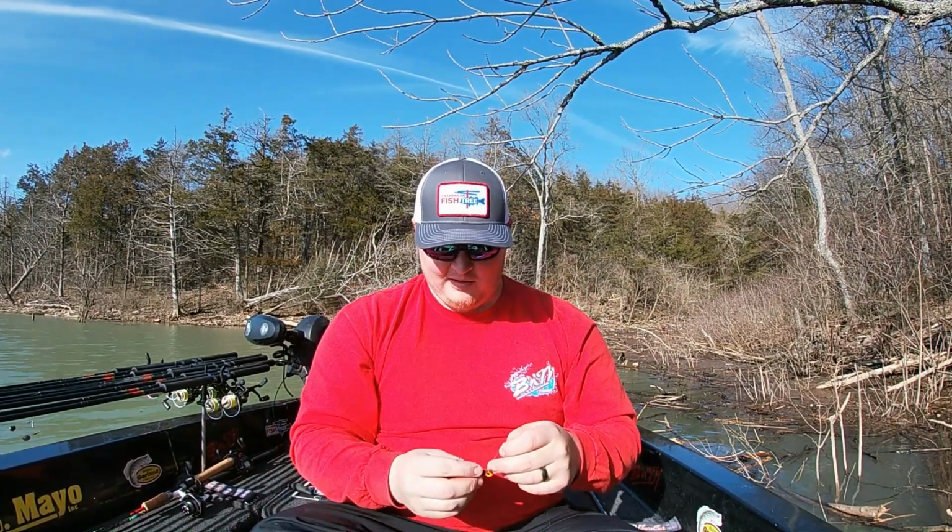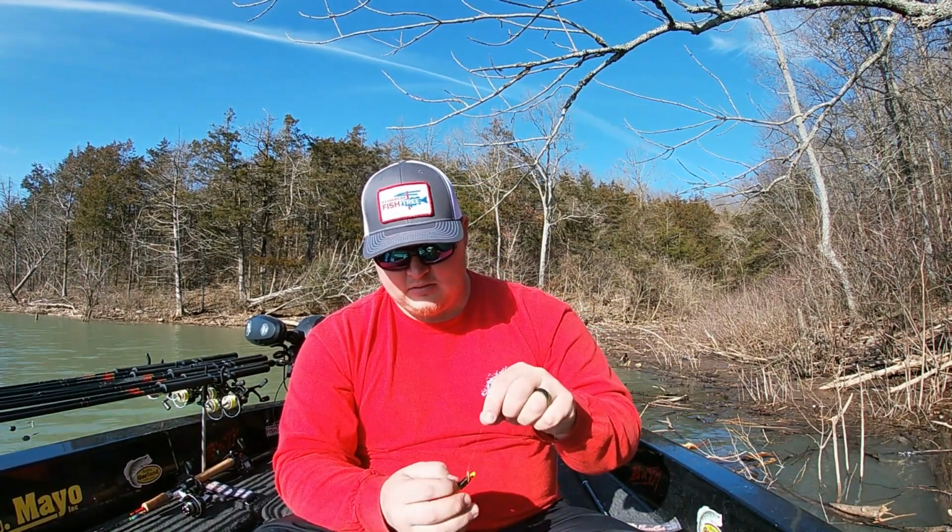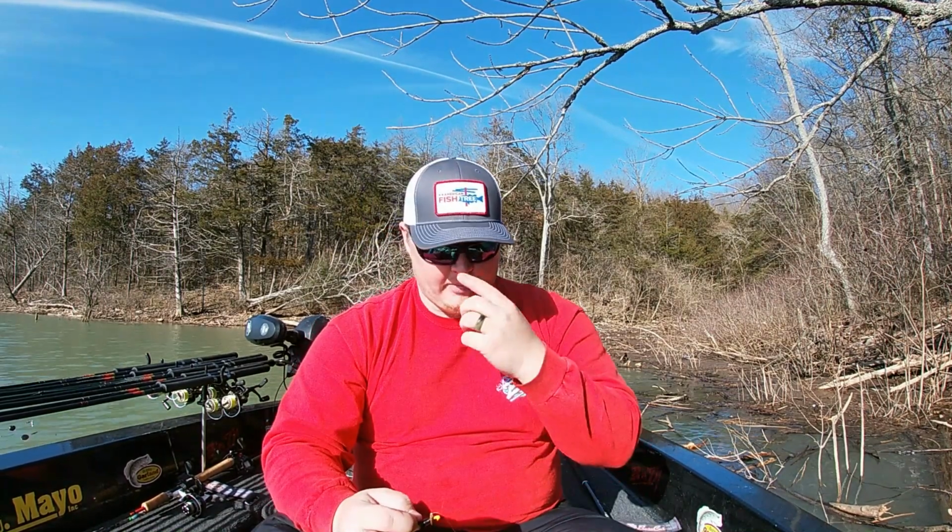It's pretty cool. If you ain't got LiveScope, you're probably gonna get left behind in reality. LiveScope has changed the game of crappie fishing. If you ain't got it, I would suggest start saving up for it, or like I said, you're gonna get left behind. But this combination here is always successful for me.